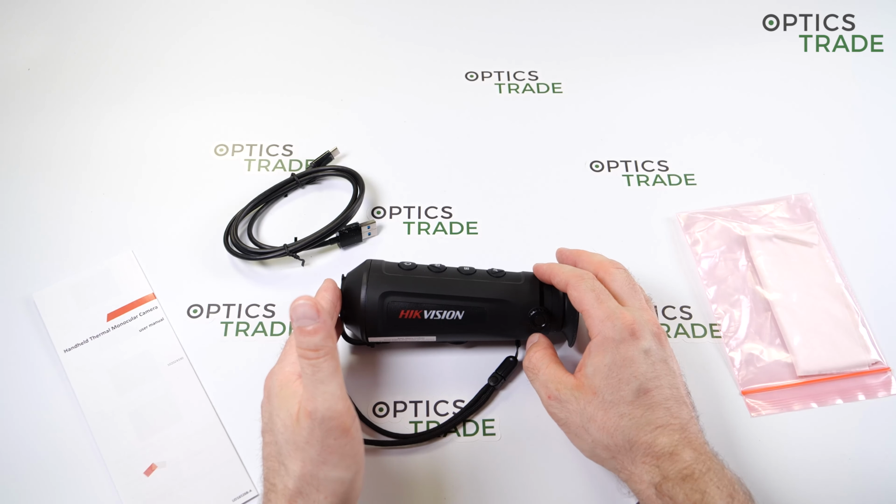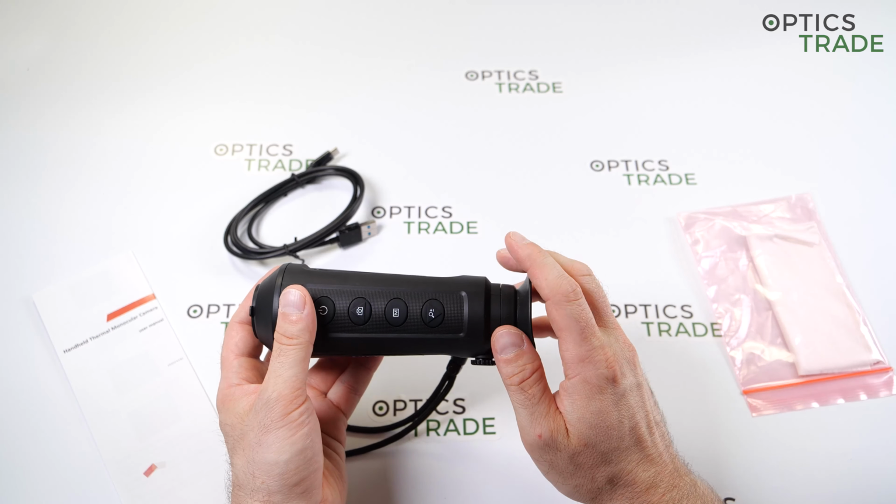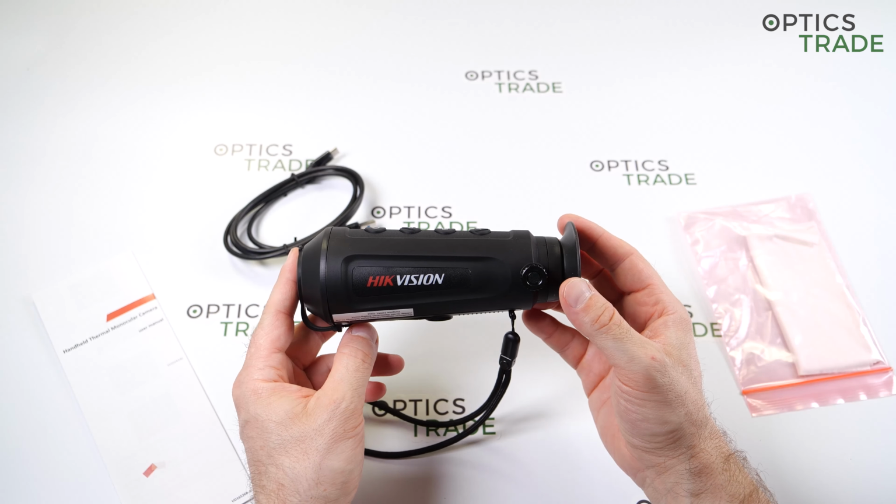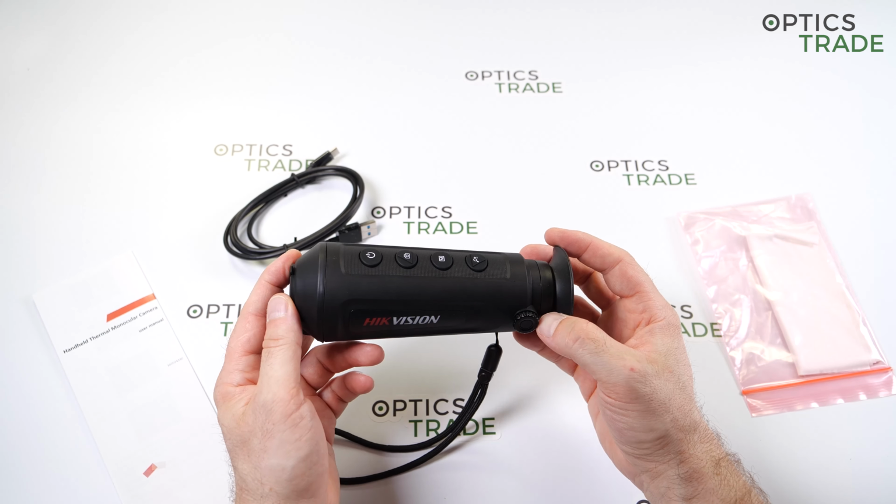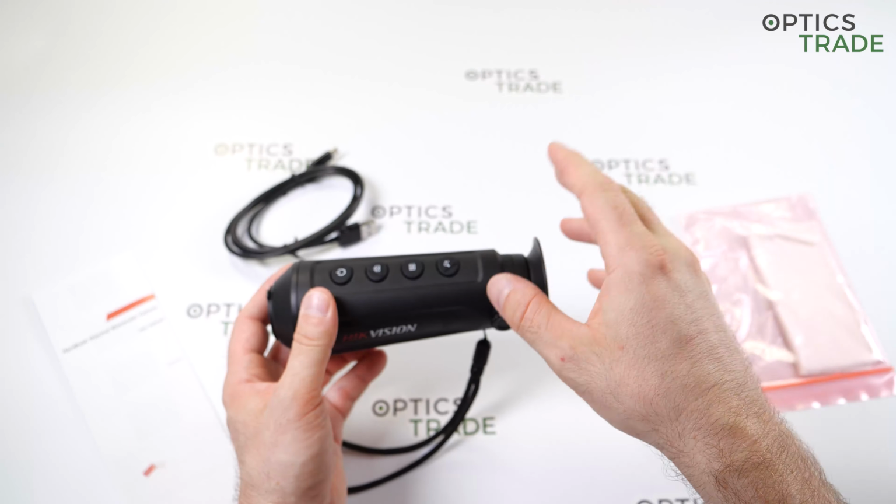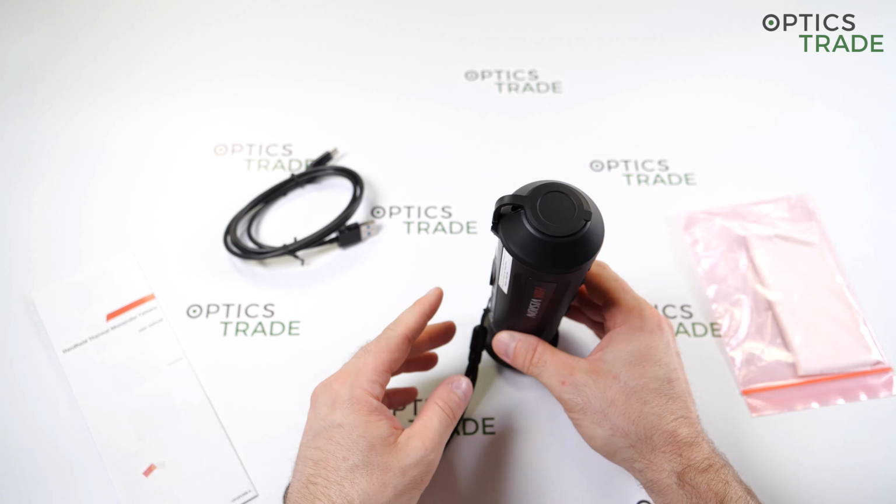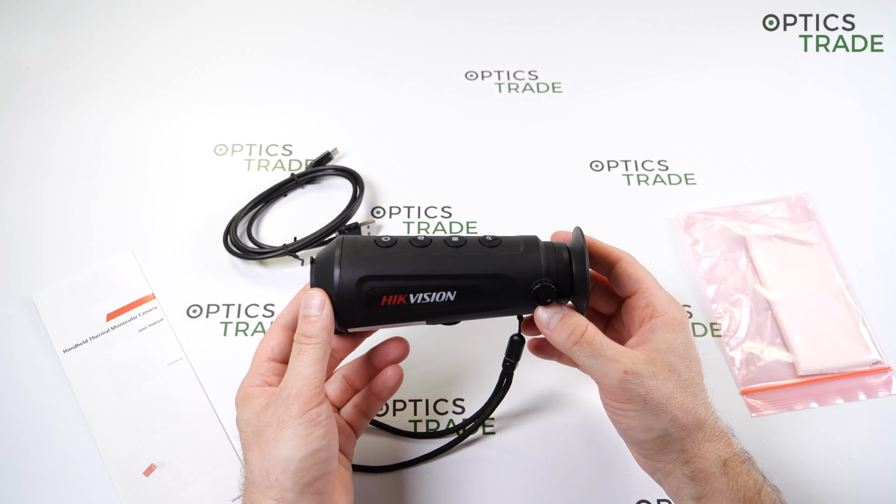Okay, so positive is definitely the image quality in regards to its price point. So you are able to use this device out to, let's say, 200 meters with ease. And you are able to see what you're looking at, because with some thermal devices, you just see a white dot and you don't know what it is. This one is much better. So I would say decent optics for the 500 euro class.